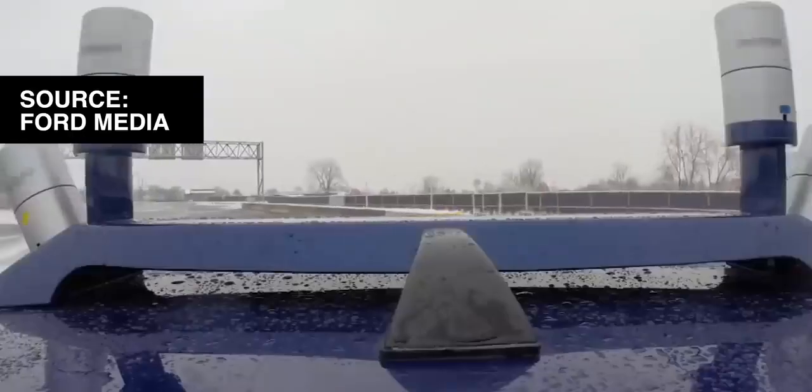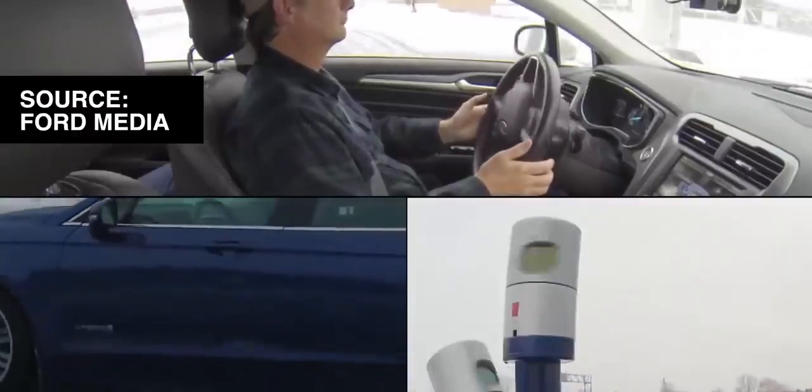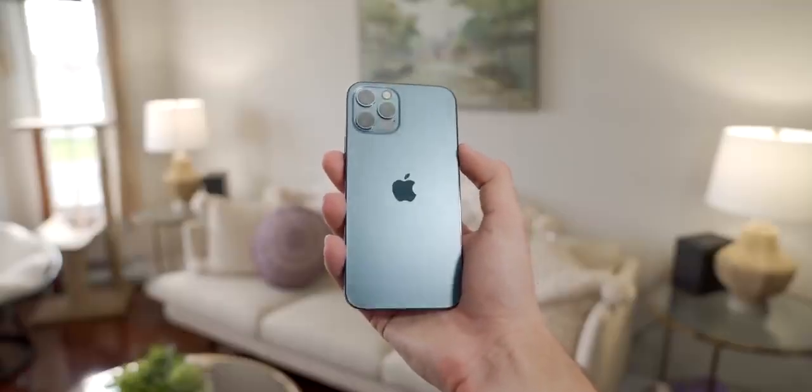LiDAR isn't really new tech. It's used in a lot of cars now for backup sensors and other range sensing features, and the 2020 iPad Pro has had one since March. But since Apple put them on the new iPhone Pro models, some of you might be curious as to what LiDAR does and how you can take advantage of it.